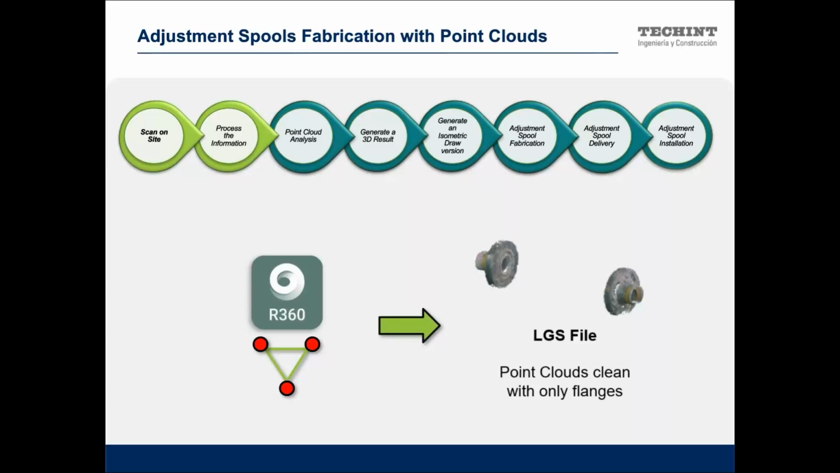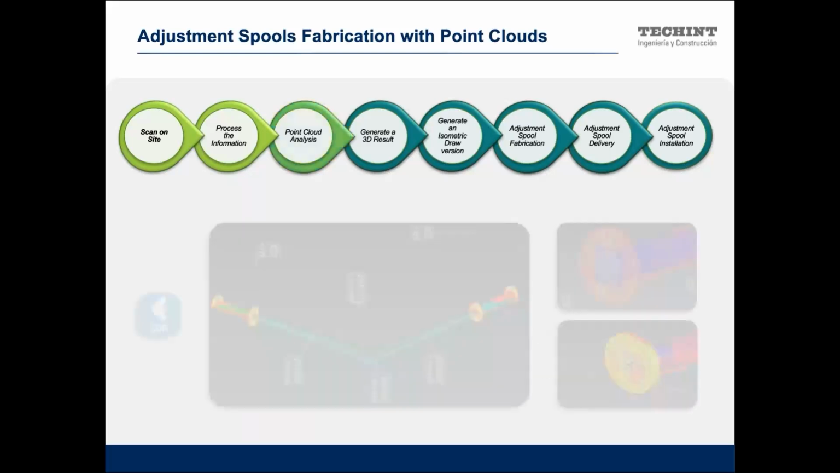A bundle is a kind of merge of all the points that we obtain in the place, and then we generate an LGS file. This is a specific format that we use to analyze the result after this process. So we obtain this file and go to the next step, which is point cloud analysis.